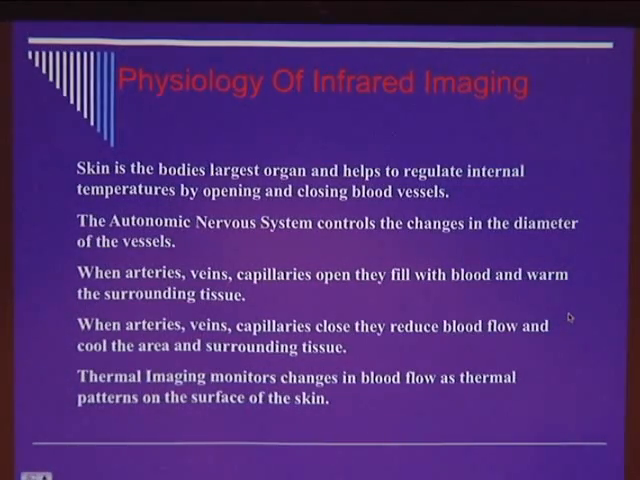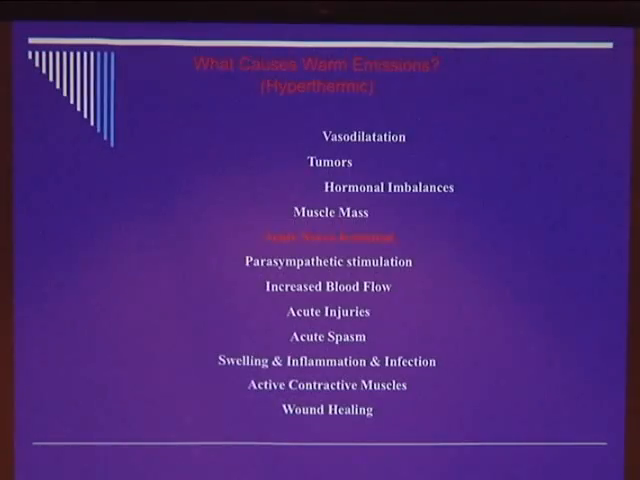The autonomic nervous system controls the changes in the diameter of the vessels. When they fill, they get hotter. When they don't, they get colder. And it really is simplistic. Now, in a day where we've talked about stuff that I've listened to and I don't understand, okay, this is simple stuff. This is old, fundamental, simple, rudimentary stuff that works.